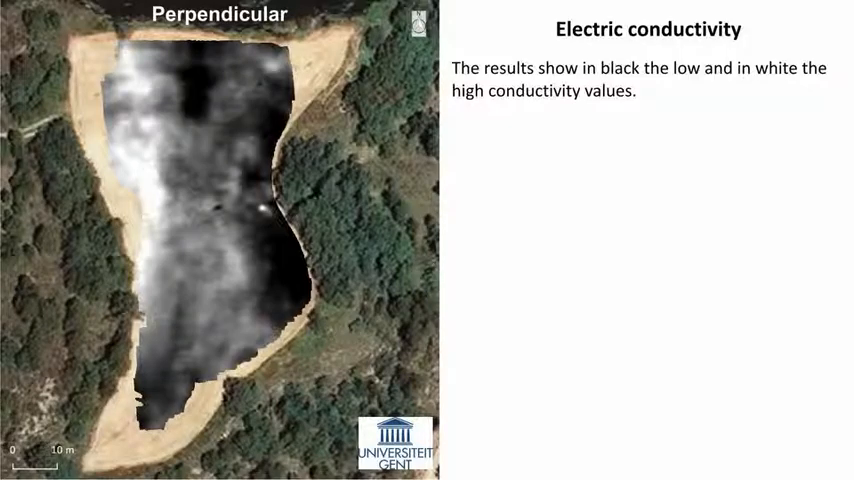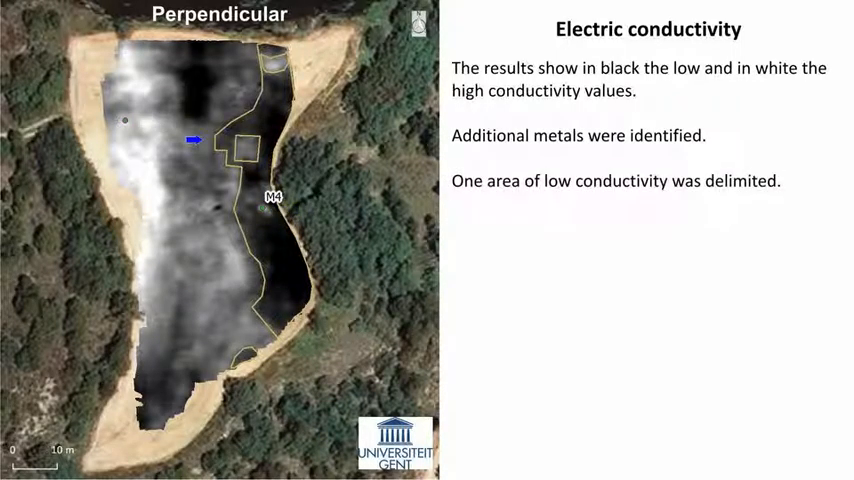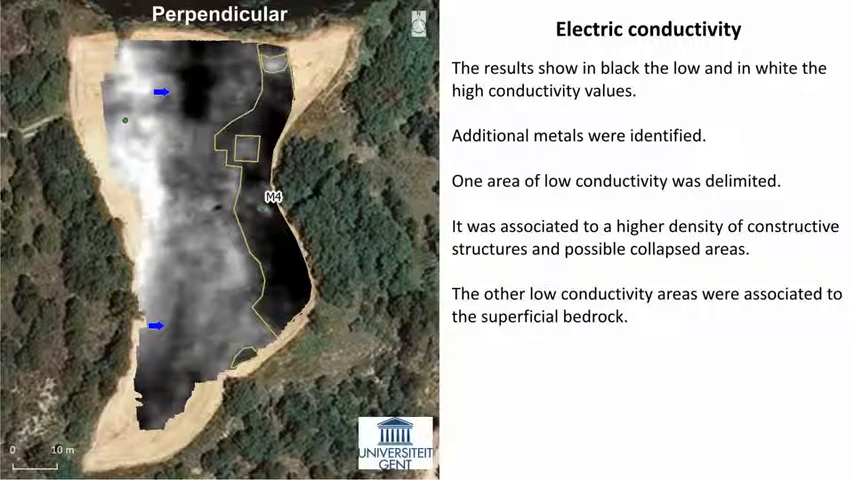The results of the electric conductivity show in black the low and in white the high conductivity values. Additional metals were identified. One area of low conductivity was delimited. It was associated to a higher density of constructive structures and possible collapsed areas. The other low conductivity areas were associated to the superficial bedrock.